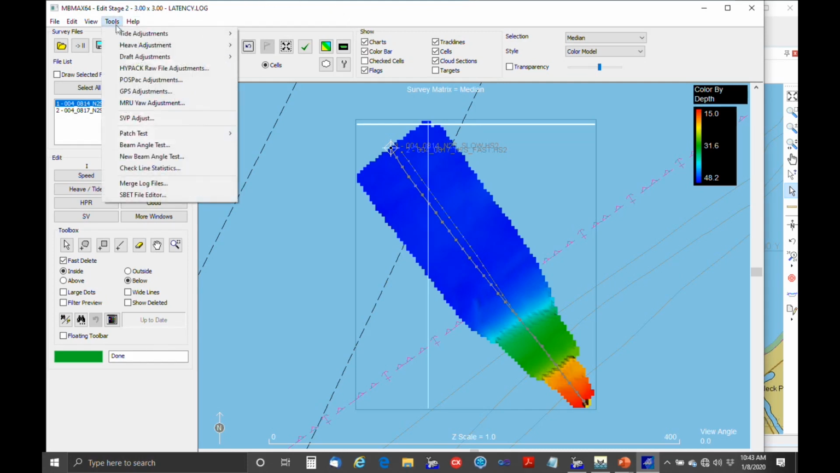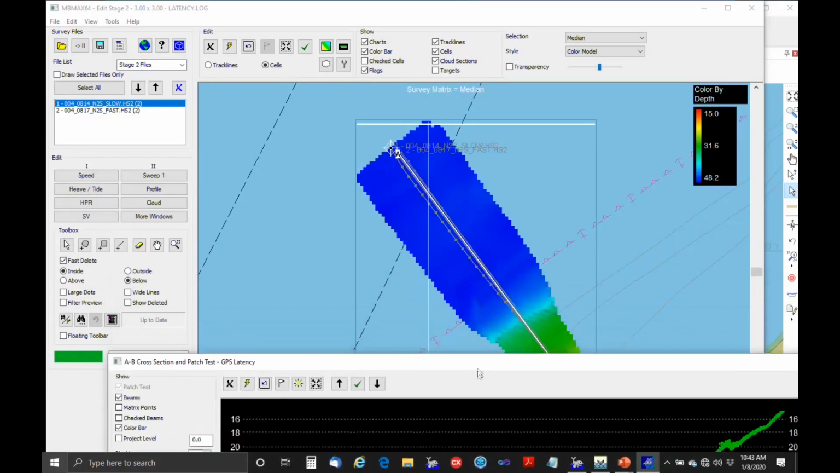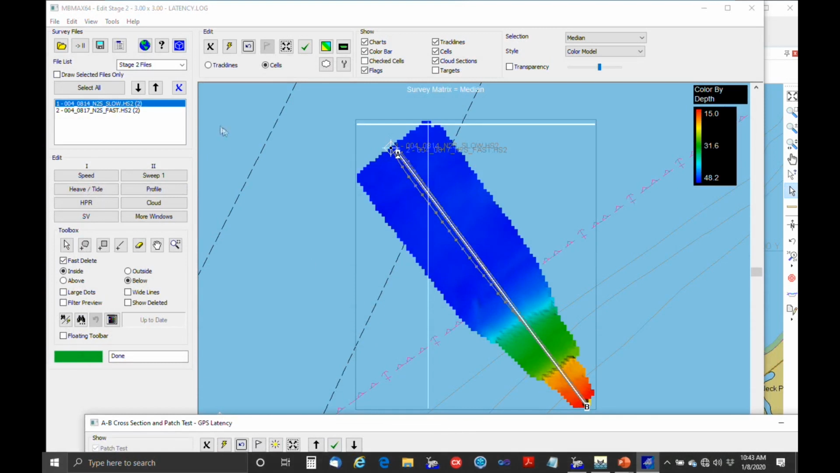Under the Tools menu, then Patch Test, and then Latency. Latency is always run first. We can select that, and it brings up the patch testing cross-section. If I get that out of the way, you can see that it made its best guess as to where it wants to cut the section. It's just underneath the track lines.